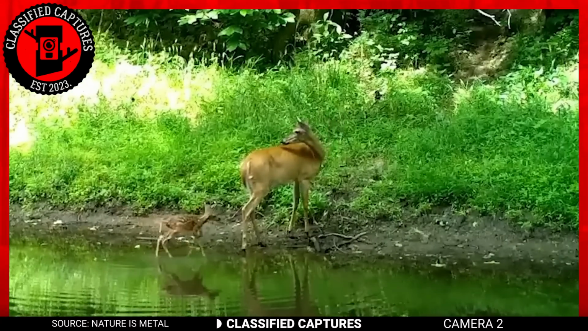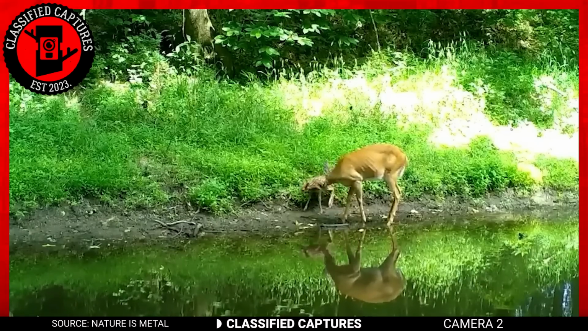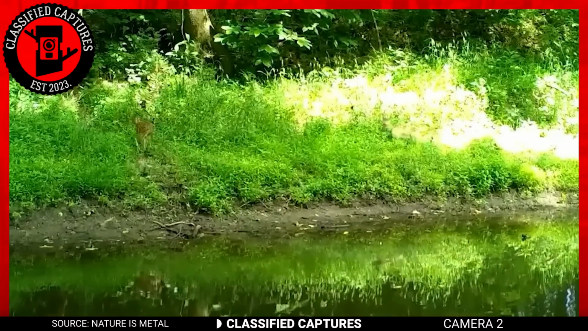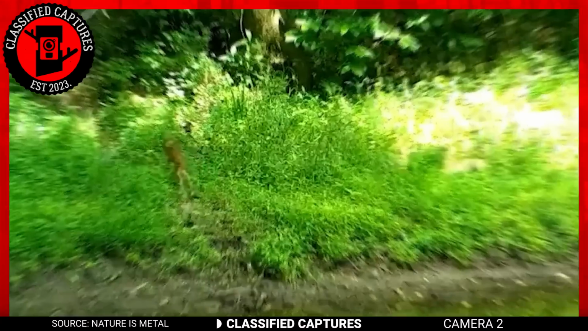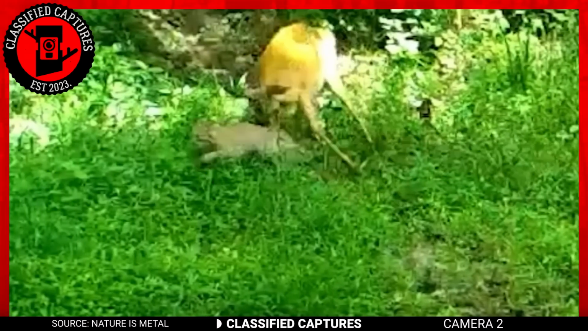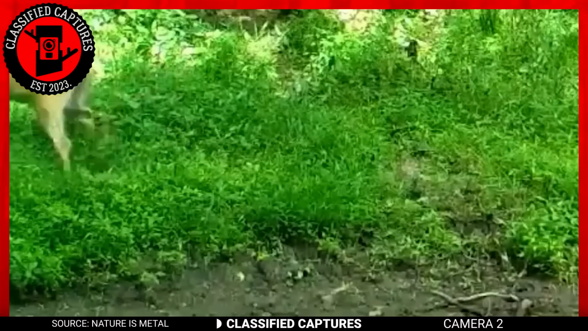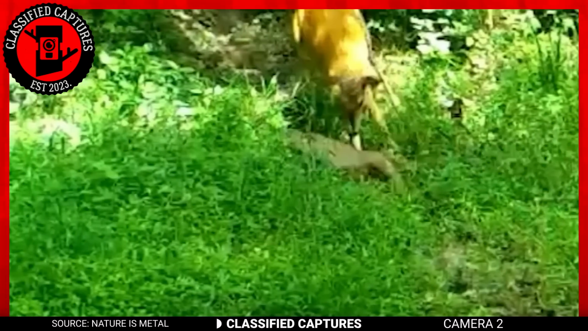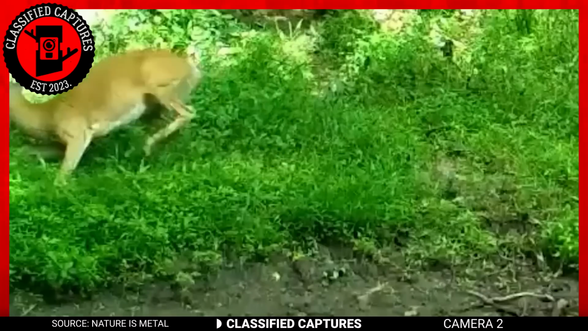In this riveting scene, a mother deer and her adorable little fawn are grazing and frolicking by the riverside. All seems peaceful and serene until a bobcat appears out of nowhere, hoping to make a quick and easy meal out of our unsuspecting little fawn. Fortunately for the fawn, Mama Deer was not ready to have her little one served as lunch, much less for a sneaky, conniving bobcat like the one in the video. She nearly stomps the bobcat into the ground.